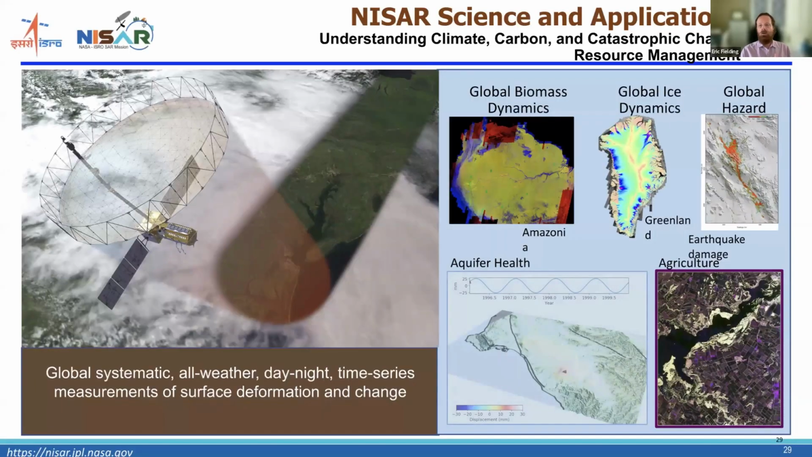NISAR is going to be a global mapping mission with the big advantages of radar that Josh just described. It's all weather, day and night, and we're going to be acquiring data every 12 days over all land all the time.